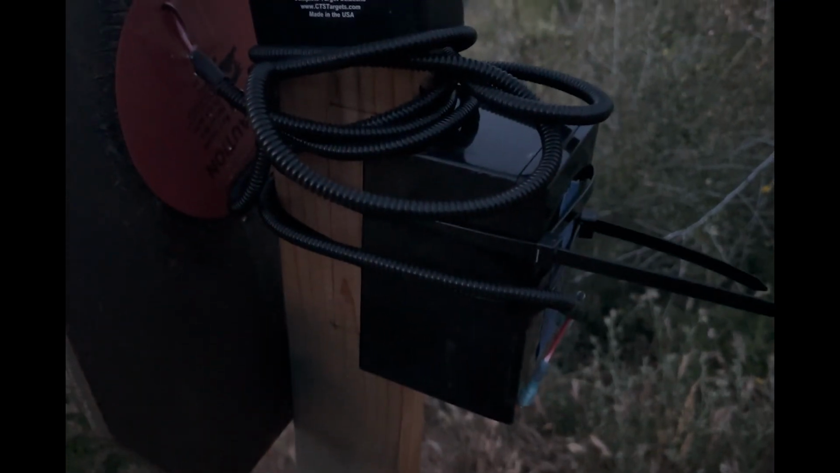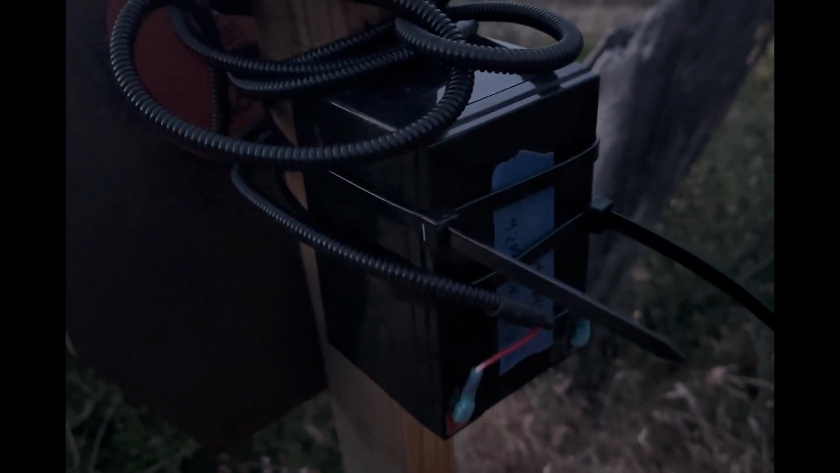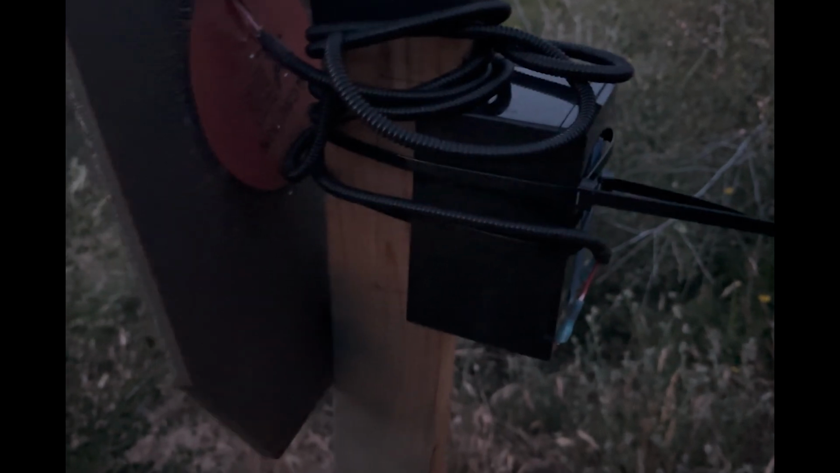But here I've got a 15 amp-hour battery, and I just have it zip tied onto the back, as long as it's basically protected by the steel, because what I've learned from the past is if you expose too much of it to splash, you can damage the batteries.